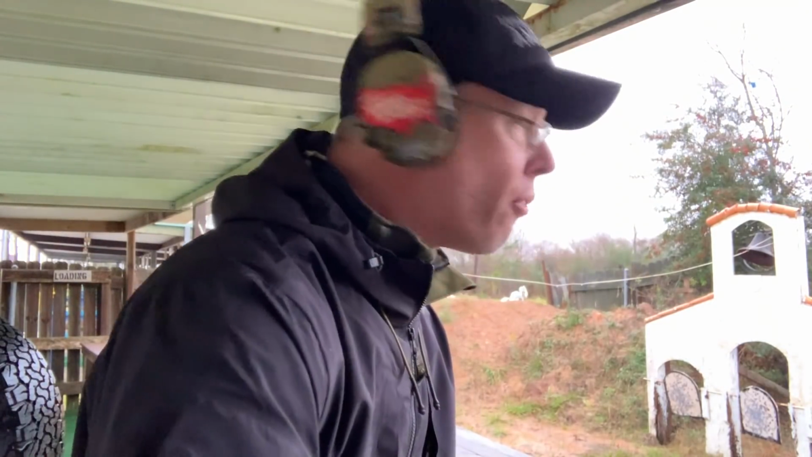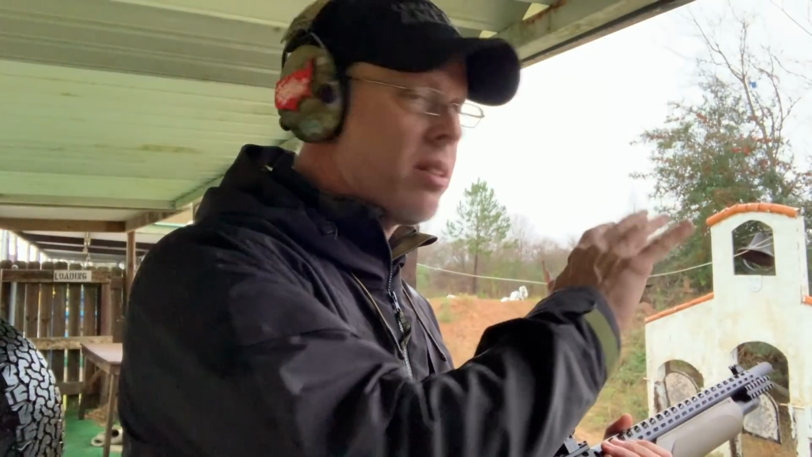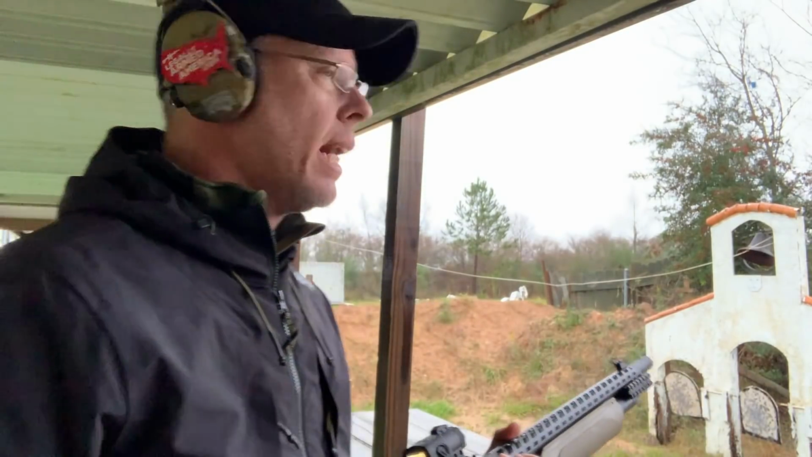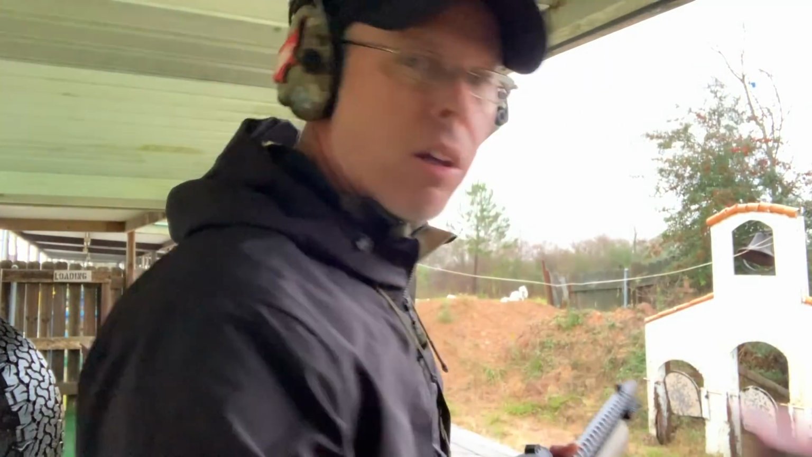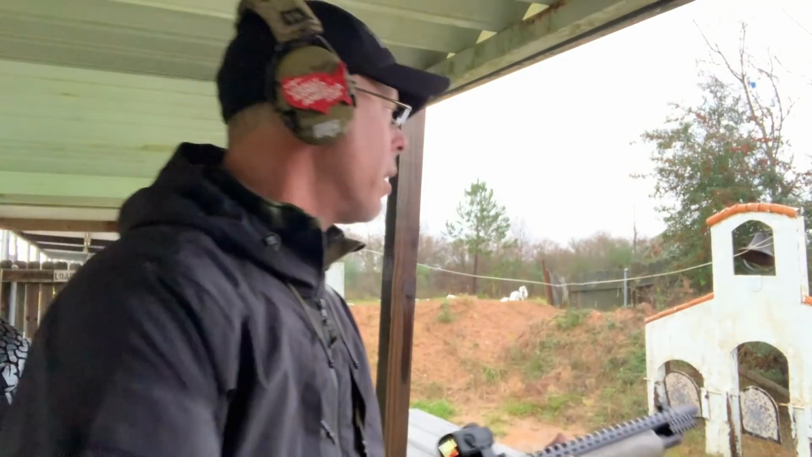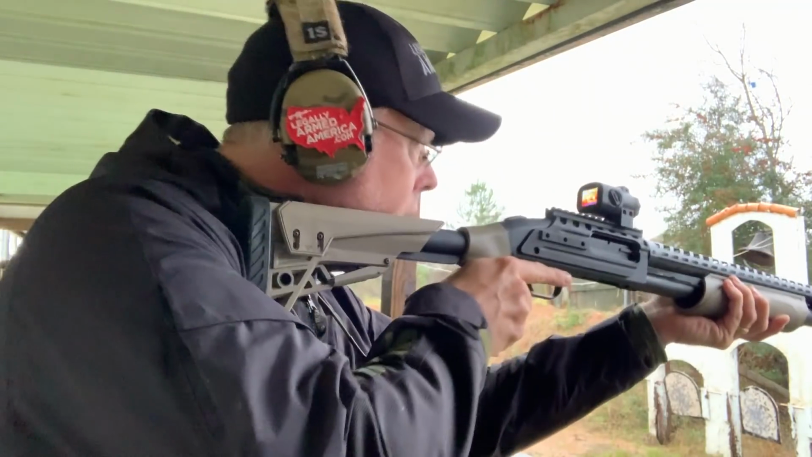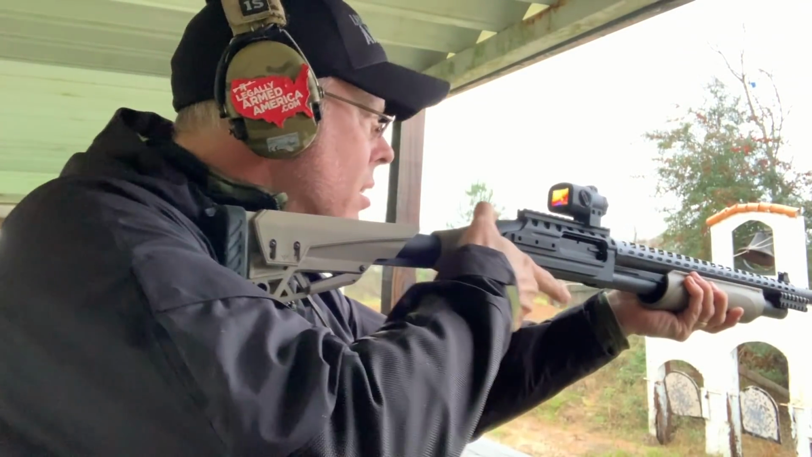So put 4 of them in there, even though we have more capacity. I'm just shooting at these up close pieces of steel. And again, I don't want to waste the ammo. Unfortunately, I only brought 2 boxes of them out here, which was not very smart thinking on my part. So again, let's use the reticle on the T20 and see if that gets us close.